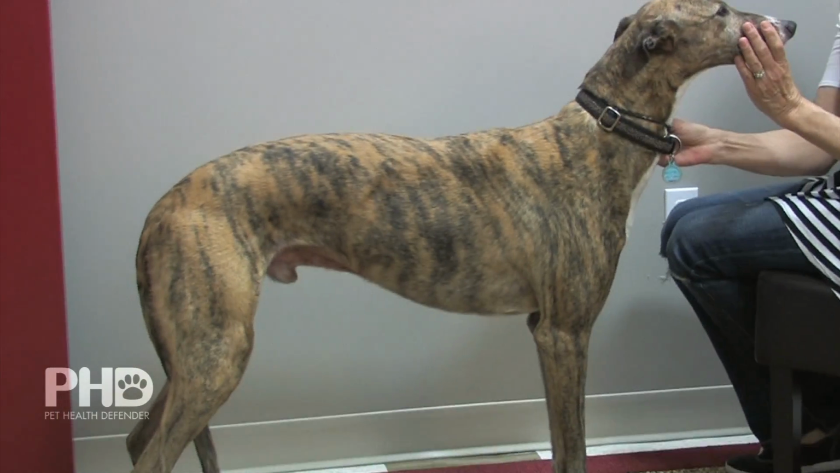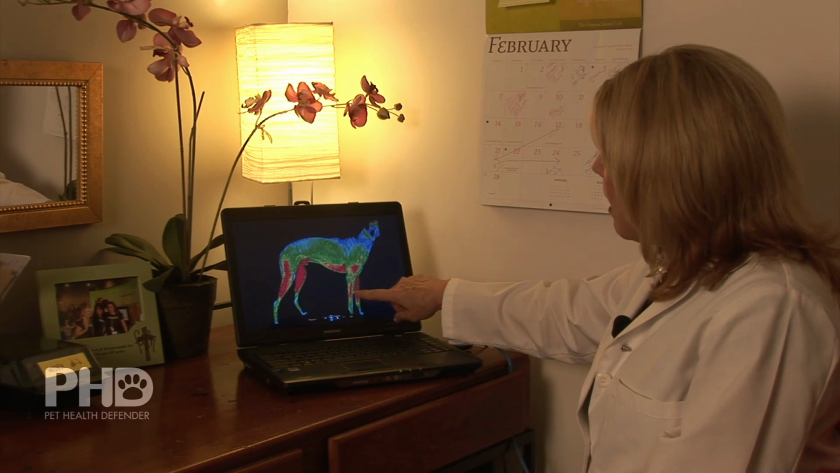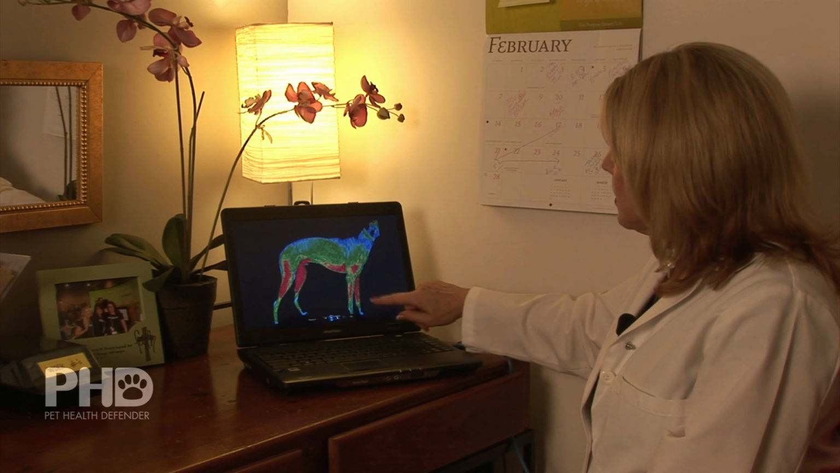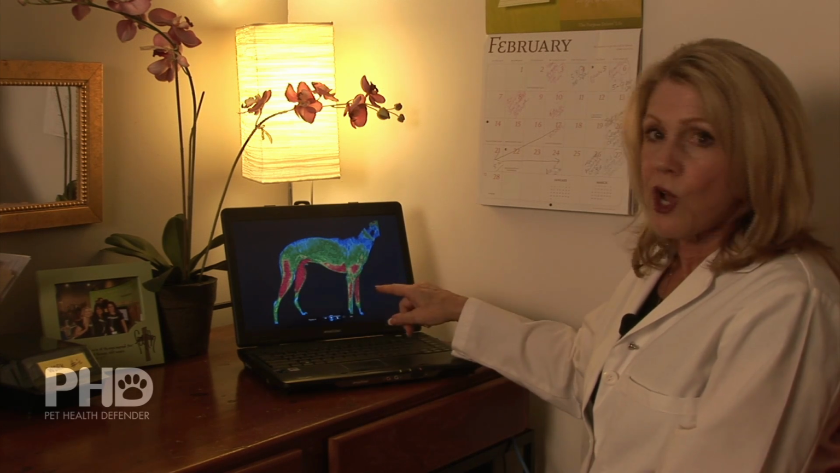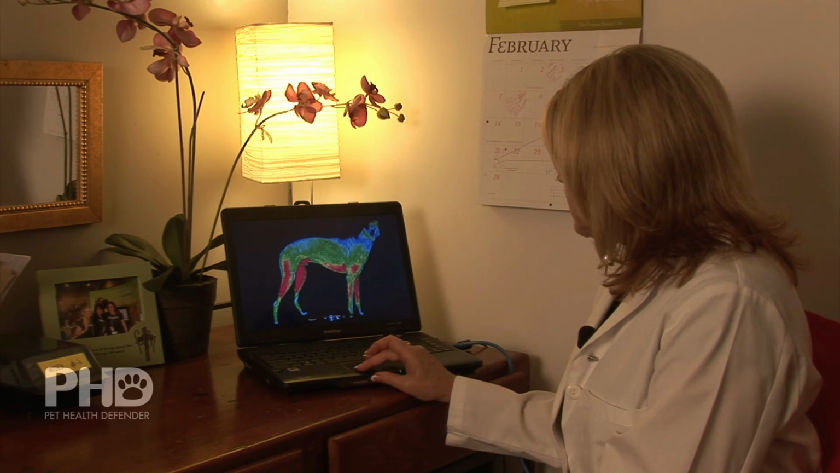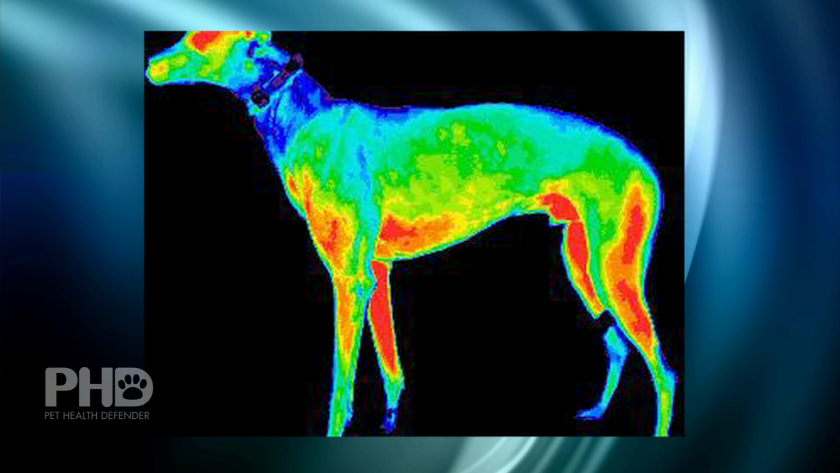Okay, Mo, smile. This is a greyhound. His name's Mo, and he was brought to me because he's been having left leg issues. And how you look at thermography is you look at the red's the hottest and the blue is the coldest, and this is the ambient room temperature. So we're seeing inflammation under the dog, and we're seeing it a little bit in the right leg. Now he is limping on the left leg, so let's look at the difference. Here's the left leg, and we're seeing there's a lot more inflammation in the upper part of the left leg.